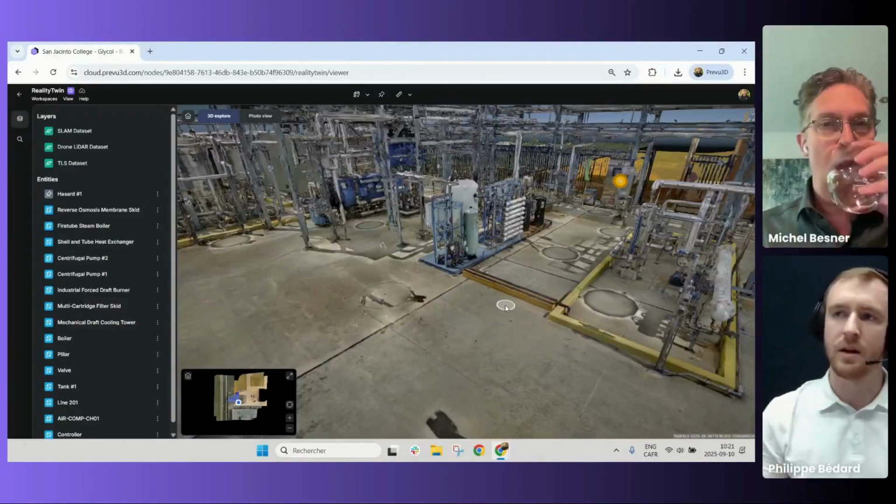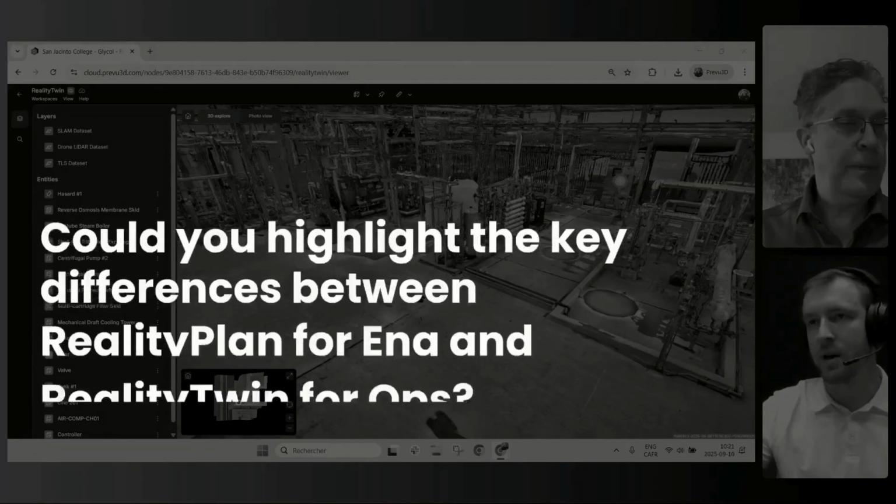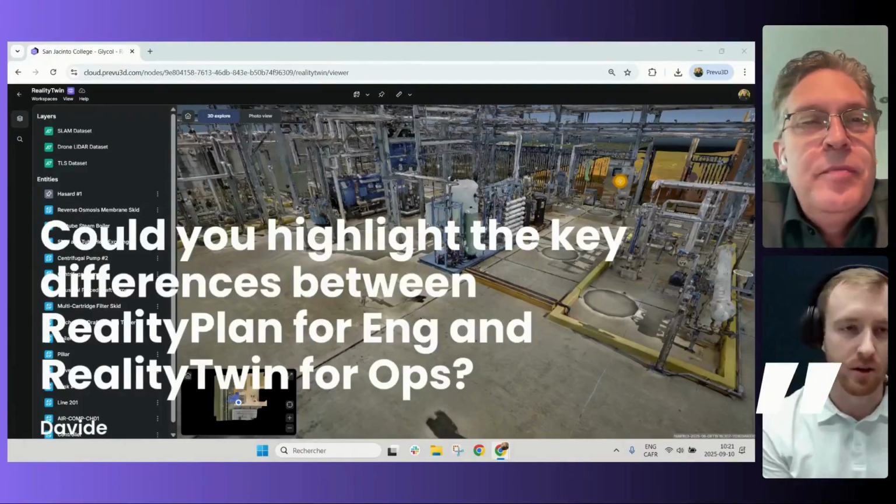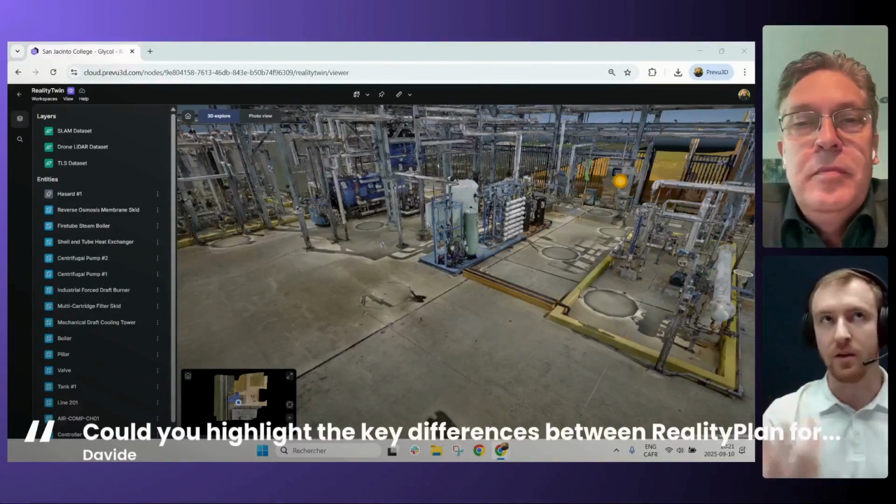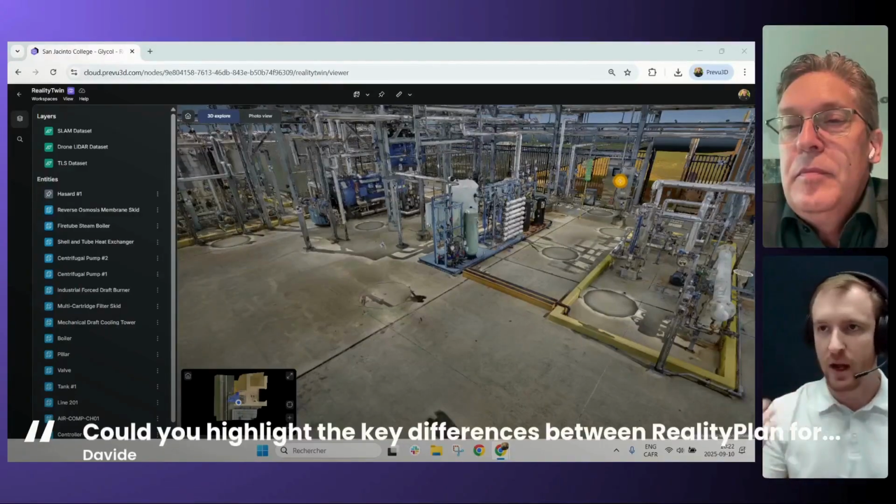I see that David in chat has a question regarding the key differences between RealityPlan and RealityTwin. I think that's a good way to introduce the Twin. Basically, the Twin is really about defining those assets and bringing that visual layer on top of your existing assets, and it's fully web, fully collaborative.